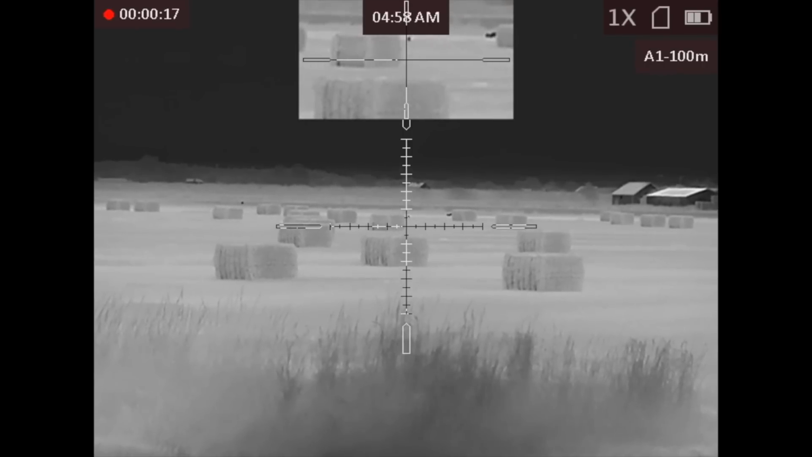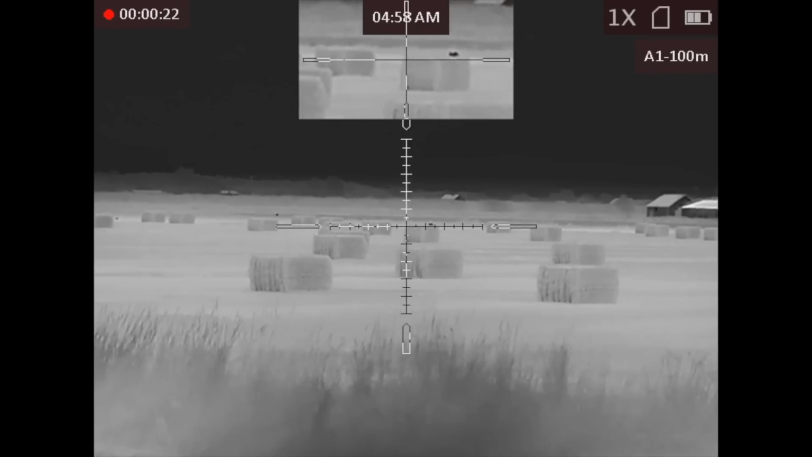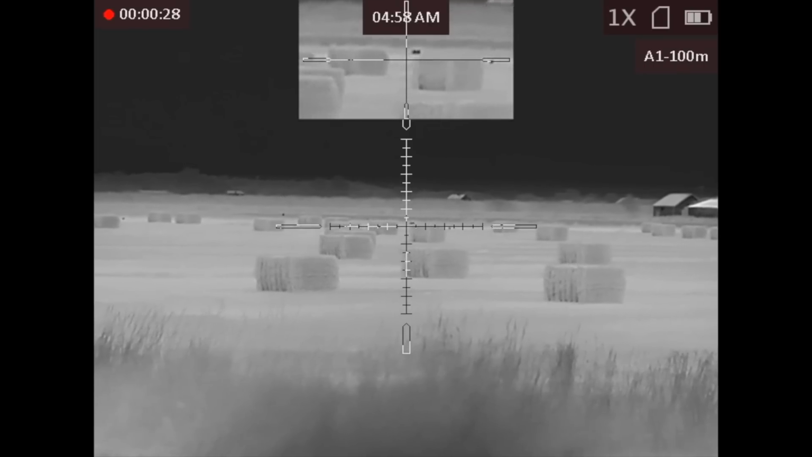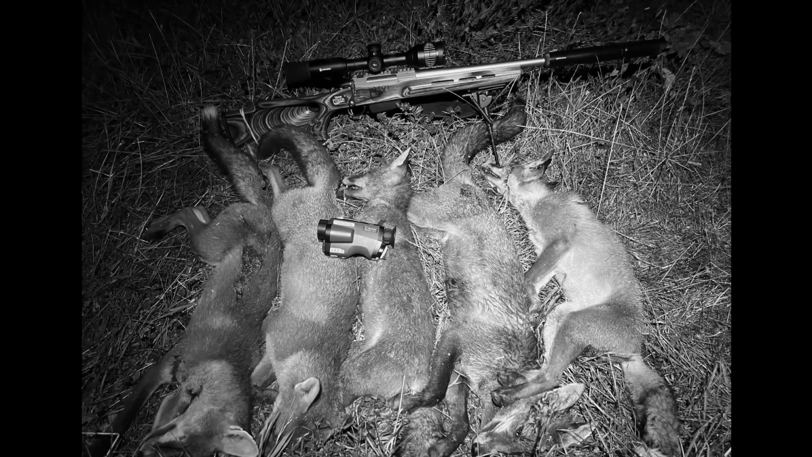Alright, let's measure it. At 266 yards, it's one of the longest foxes I've managed to actually capture on film. I did get another one that evening, but didn't press the record button, can't get them all. But we also saw several more foxes out, so I'm sure we will be out again very soon.